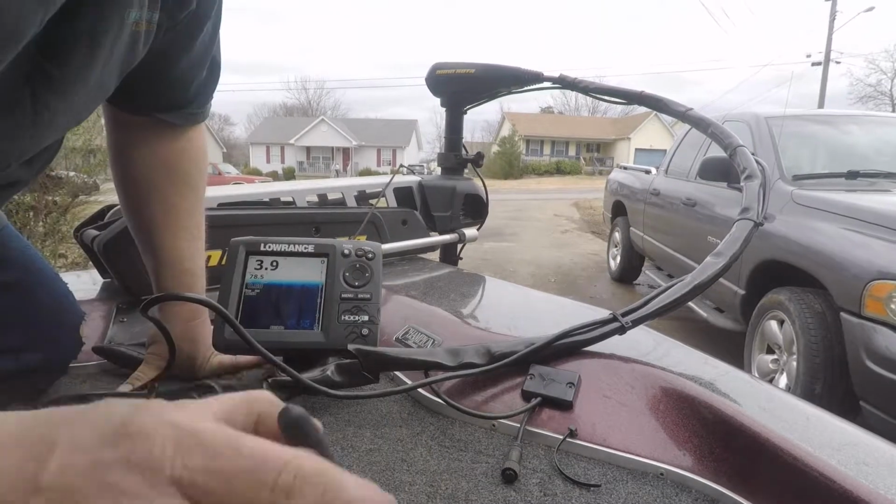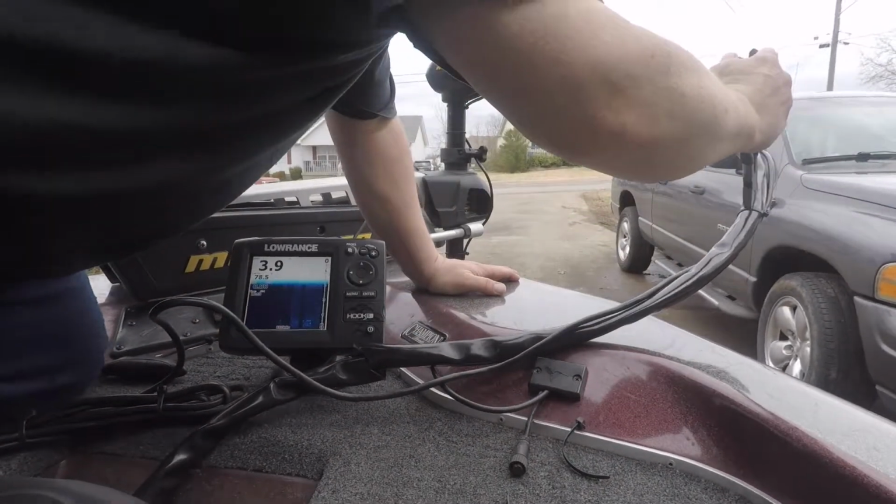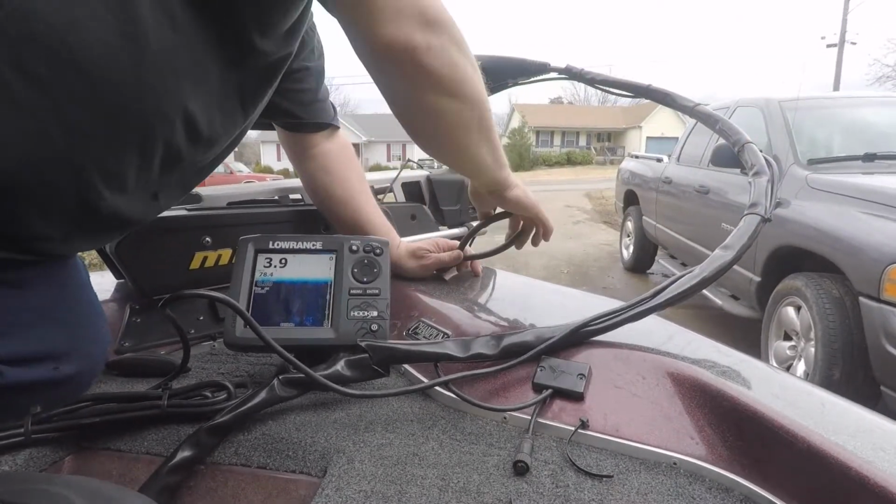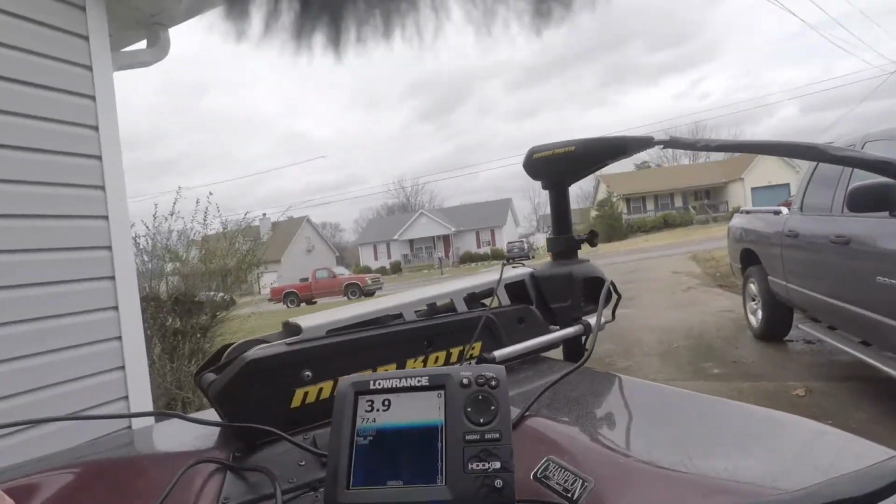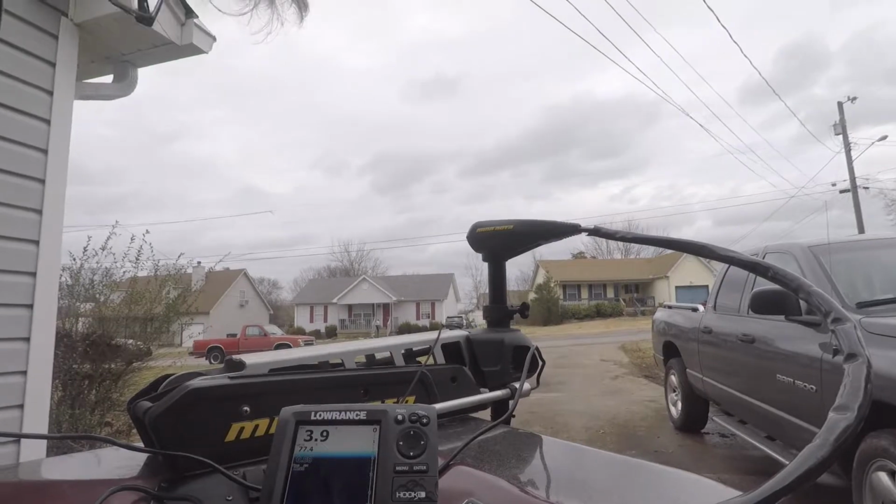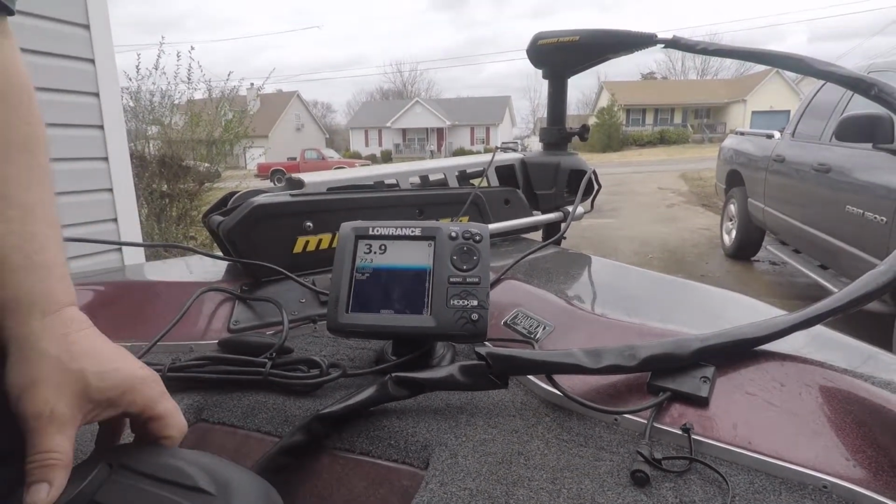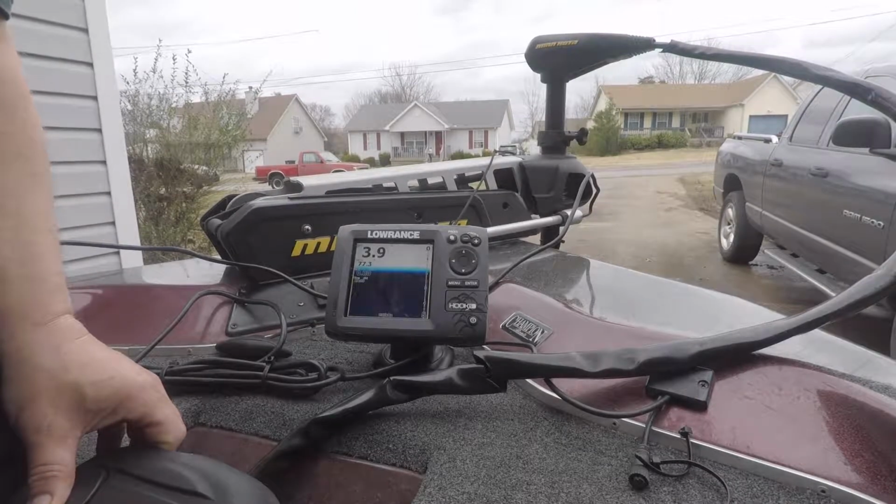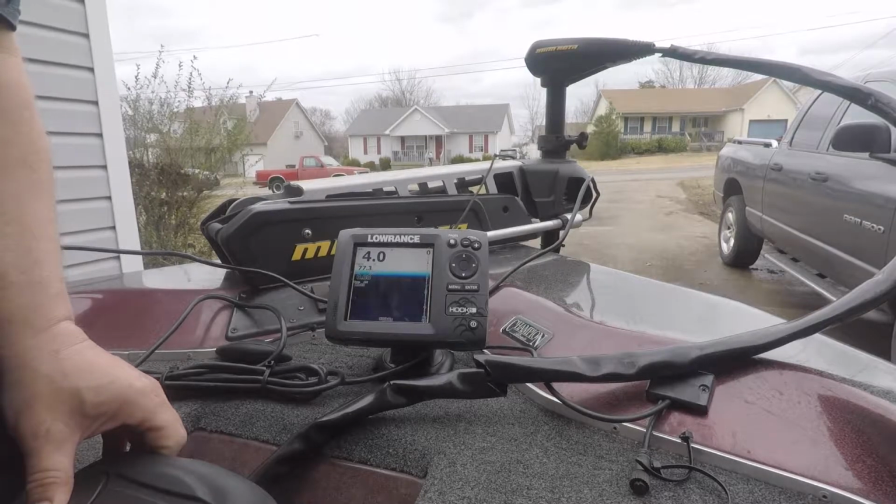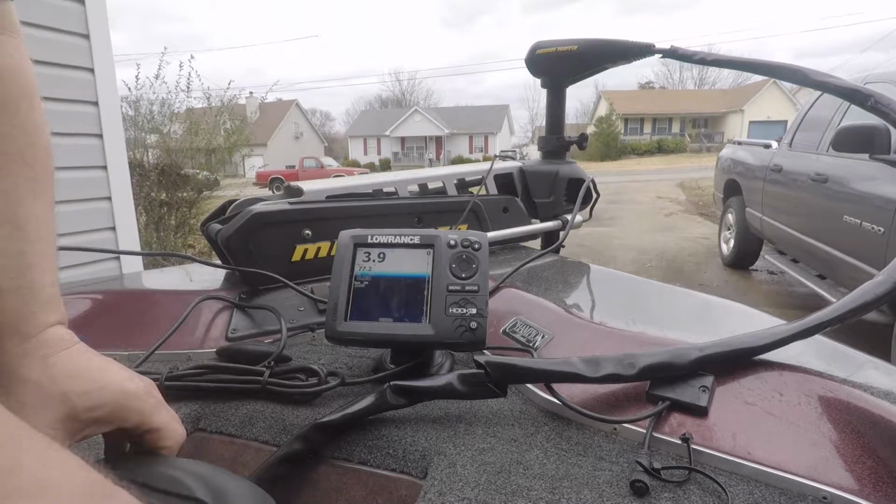So I think what we need to do is take all these tie wraps off. Sorry about that. Alright, let's see what happens. Now the interference is gone.